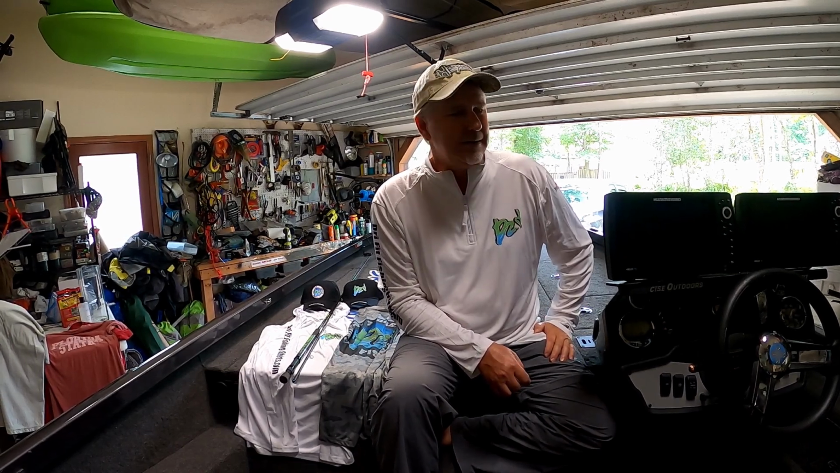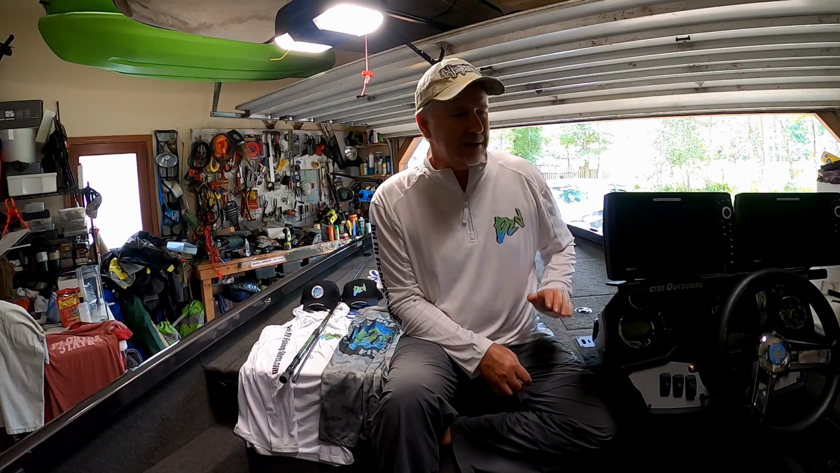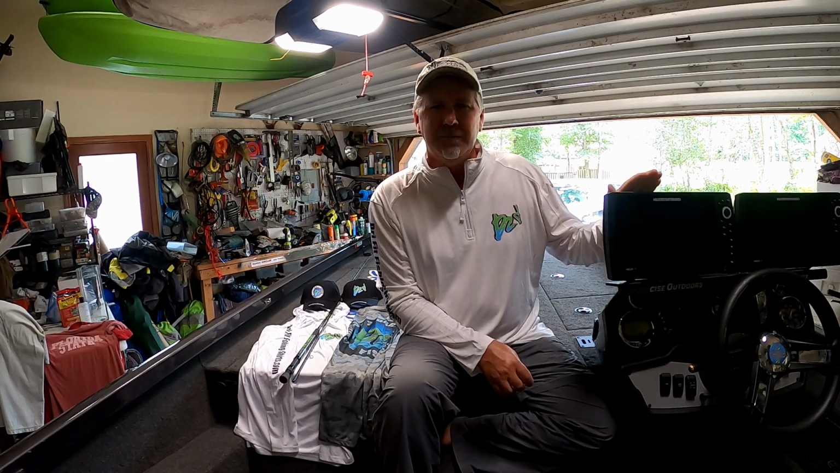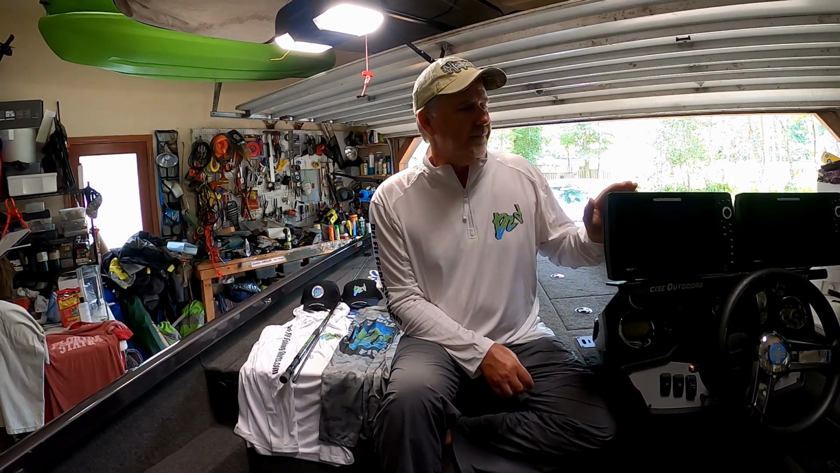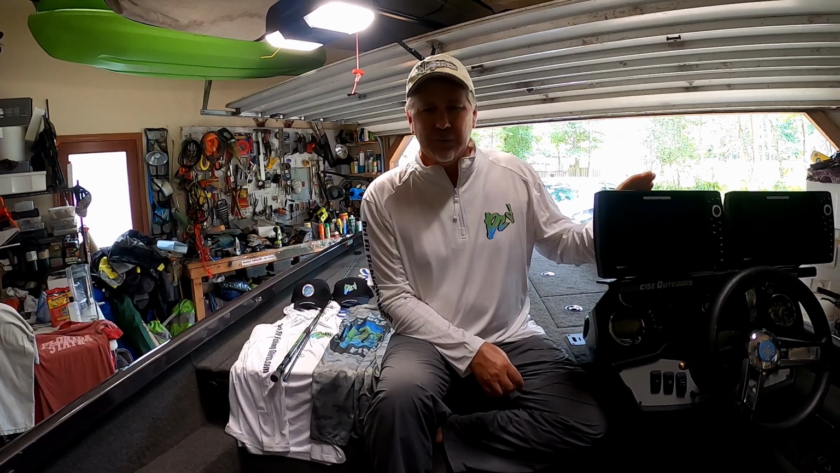I didn't use my bottom machine on the front of the boat. All I used up there was the GPS, and I had one network cable that ran from that GPS to my Helix on my dash so that I could mark waypoints on my Helix and go up to the bow and be able to see where that waypoint is. And that was helpful.